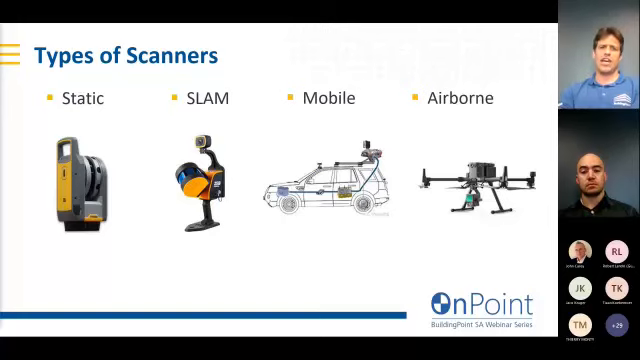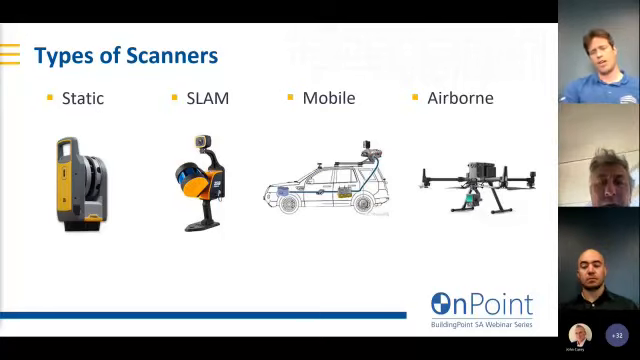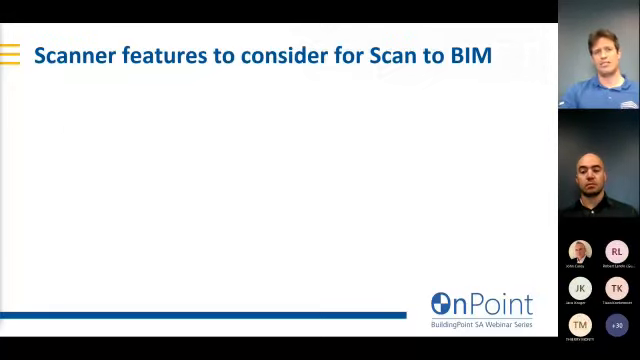But for most scanning applications, especially for scan to BIM, what you're going to need from your scanner is a good level of accuracy. It's got to have reliable repeatability in most types of environments, and also portability to get both inside and outside. So for this reason and the purpose of this presentation, I'm only going to be focusing on static scanning, the static scanner.